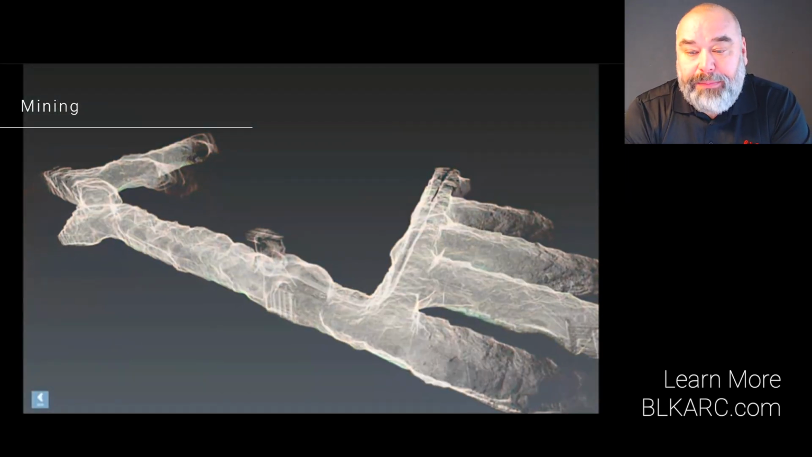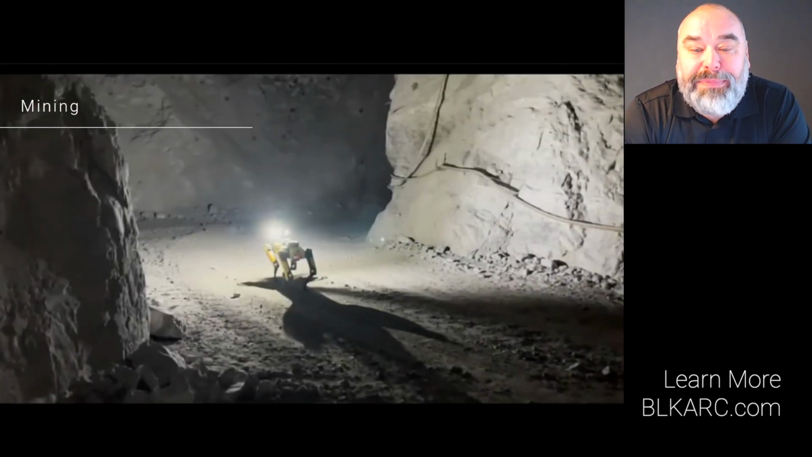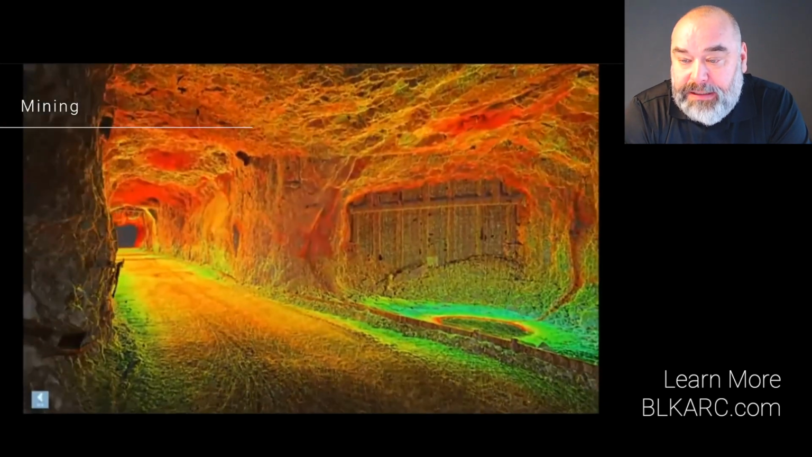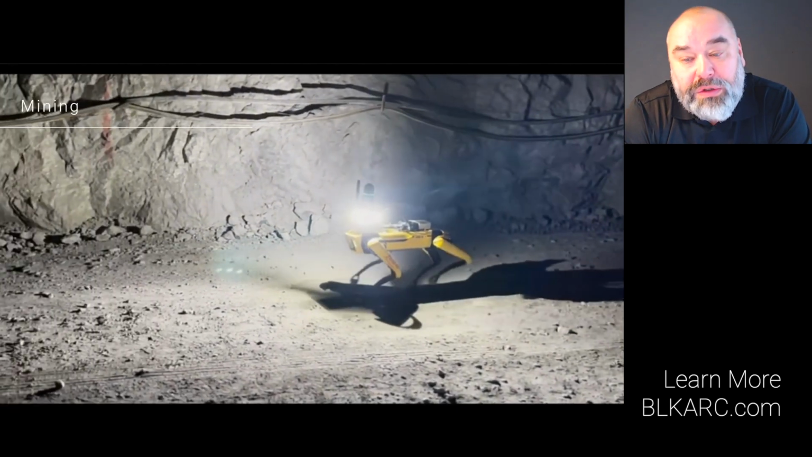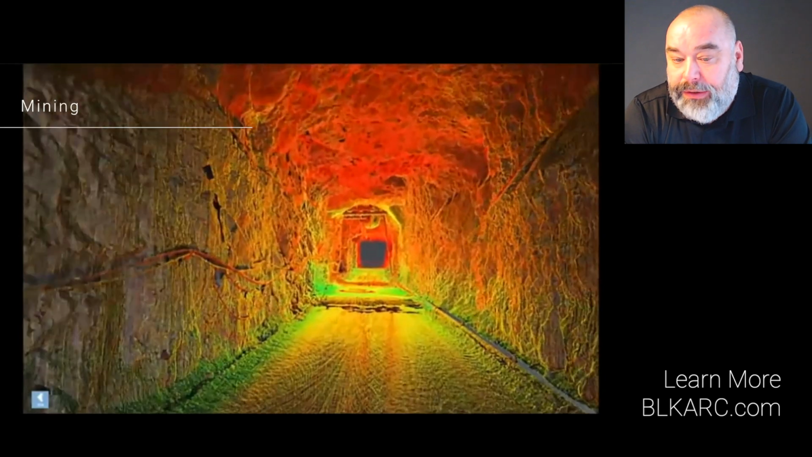Another common example is a mining scan. Please note that this mining tunnel was completely dark. So we had to use an external light source that allows us to scan in this dark environment. We needed the light for the visual scan, but also for colorizing the point cloud. And the result is again astonishing.